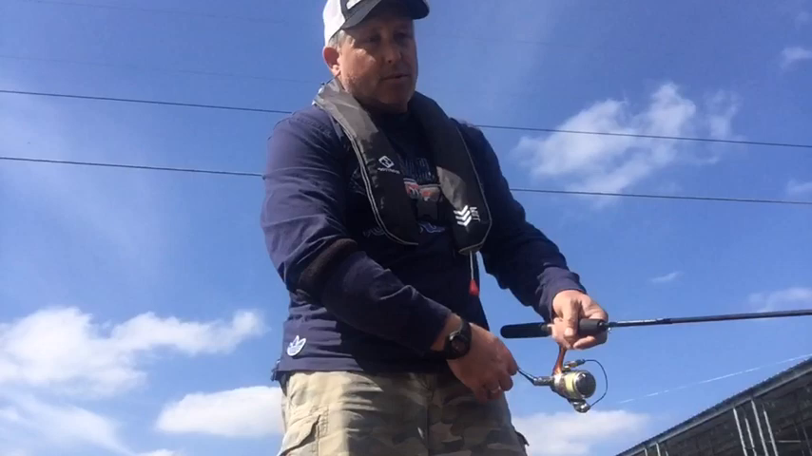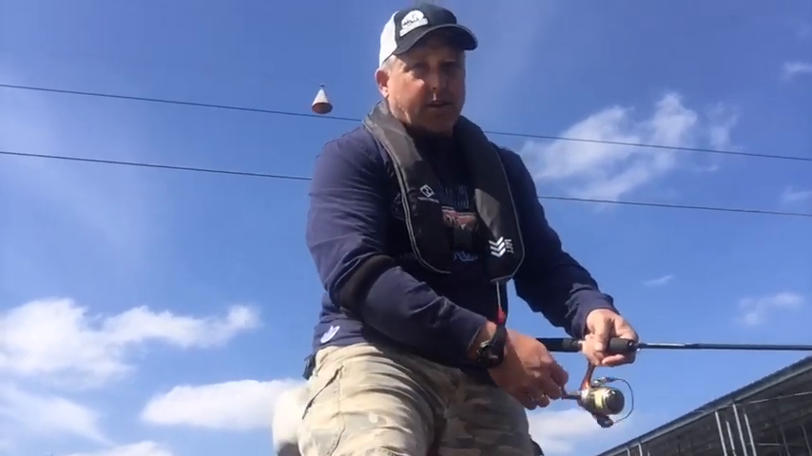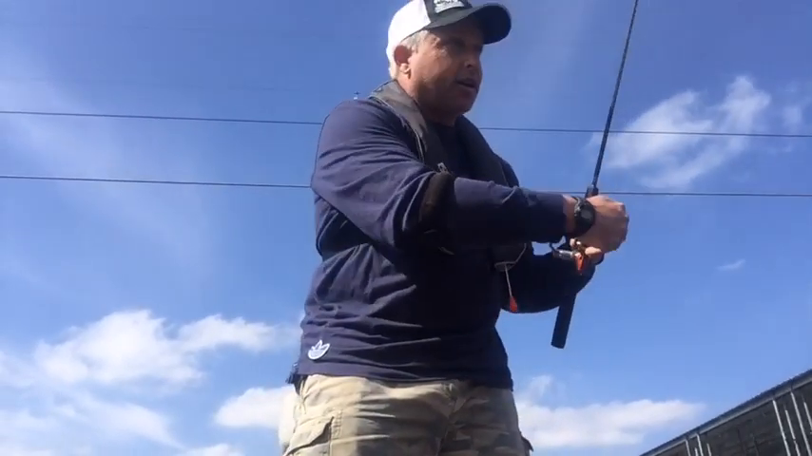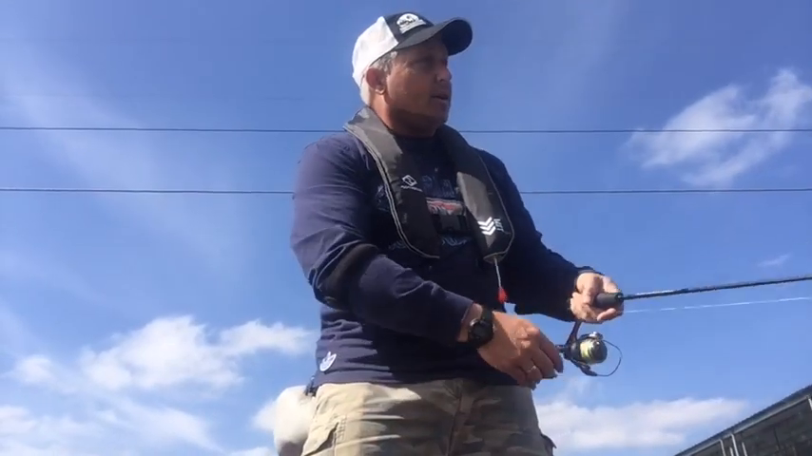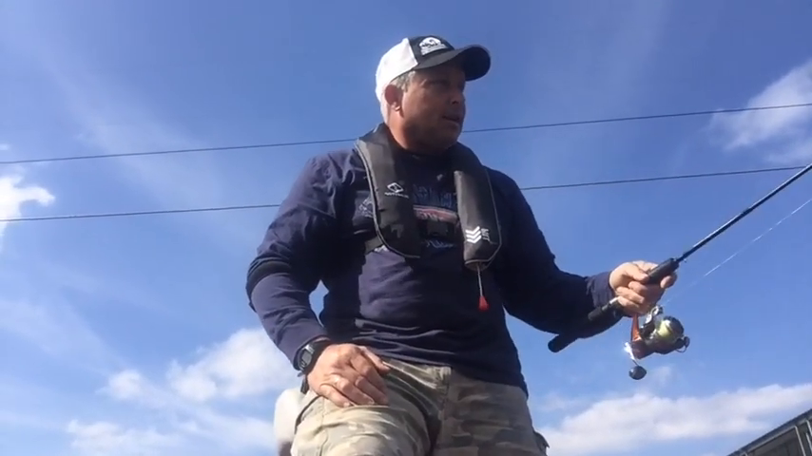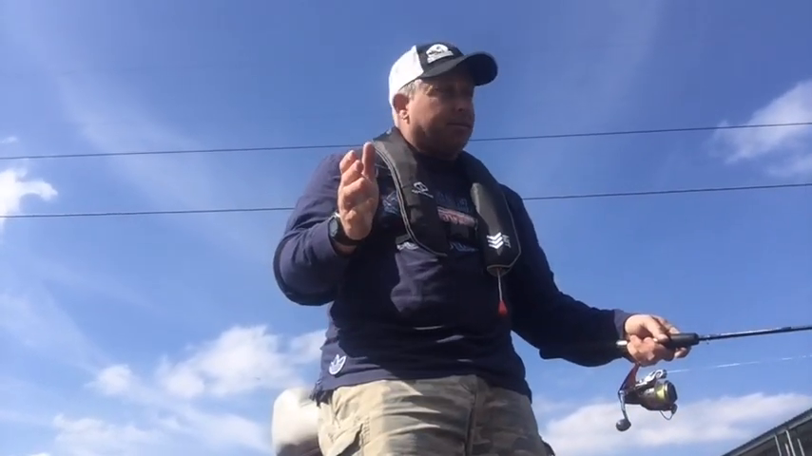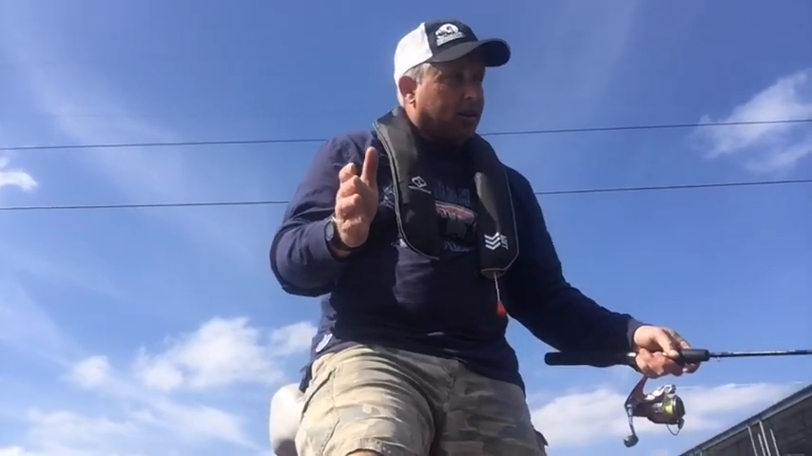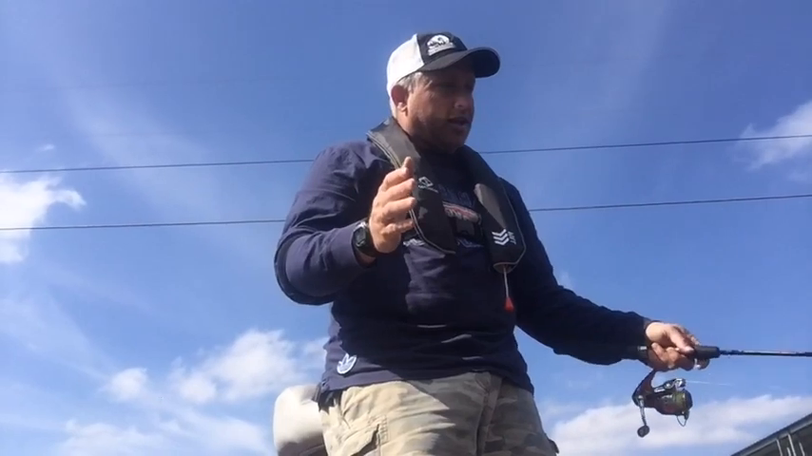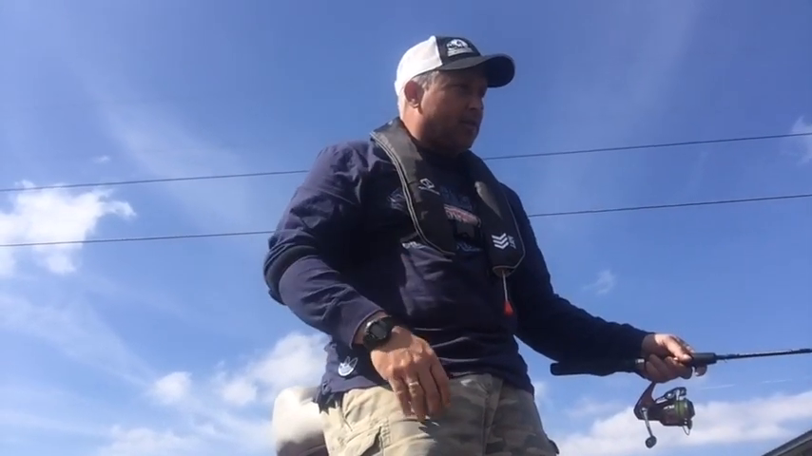So I'm going to make a couple more pitches right in here, and then I'm going to show you what that locator looked like live when I caught that fish. Hopefully the wind noise isn't too bad. Again, I'm using a pink and purple crappie kicker and a Buster Brown crappie kicker. I'm using a 1/8 ounce Big Eye pink head and a 1/16 ounce bait gripper on top of that.